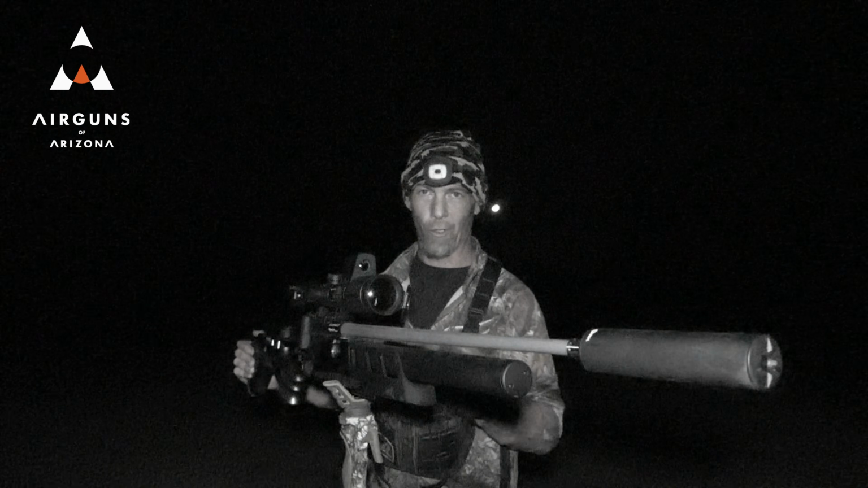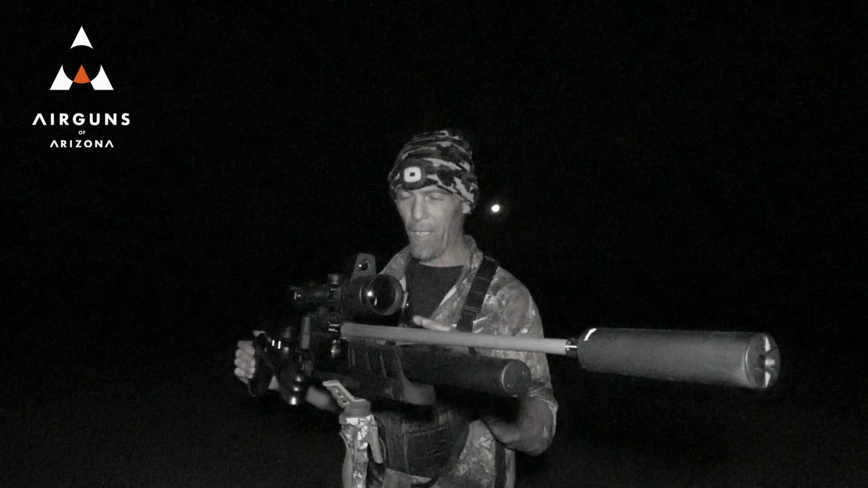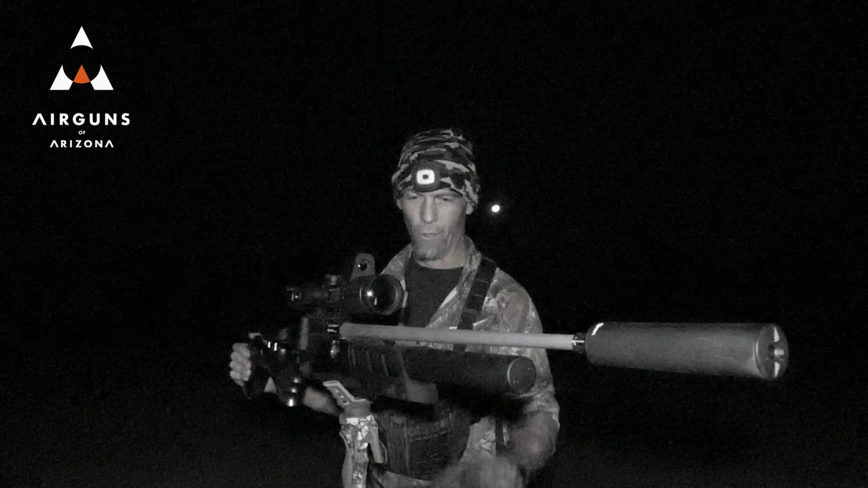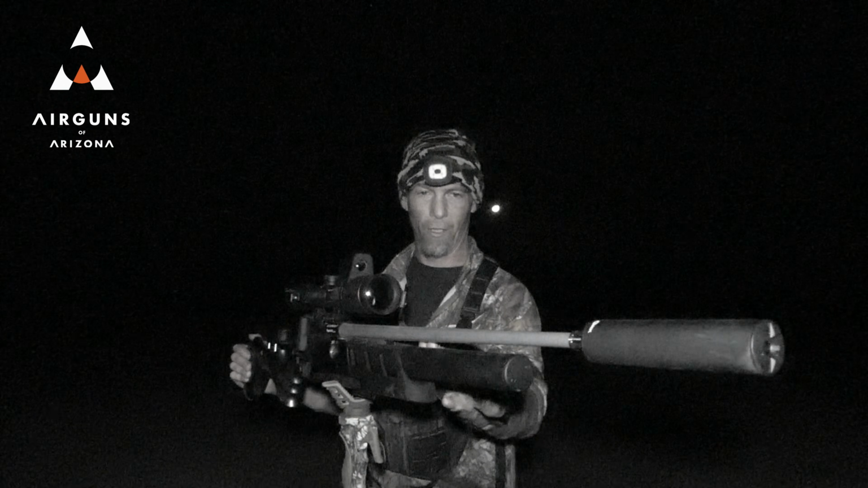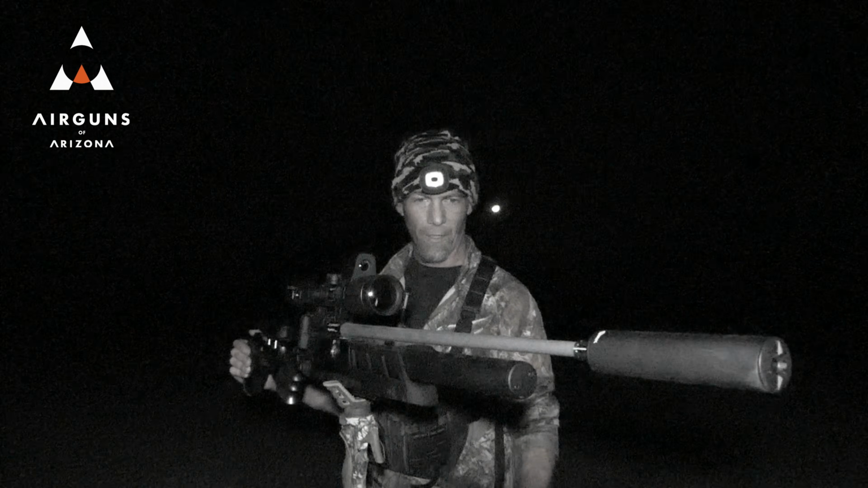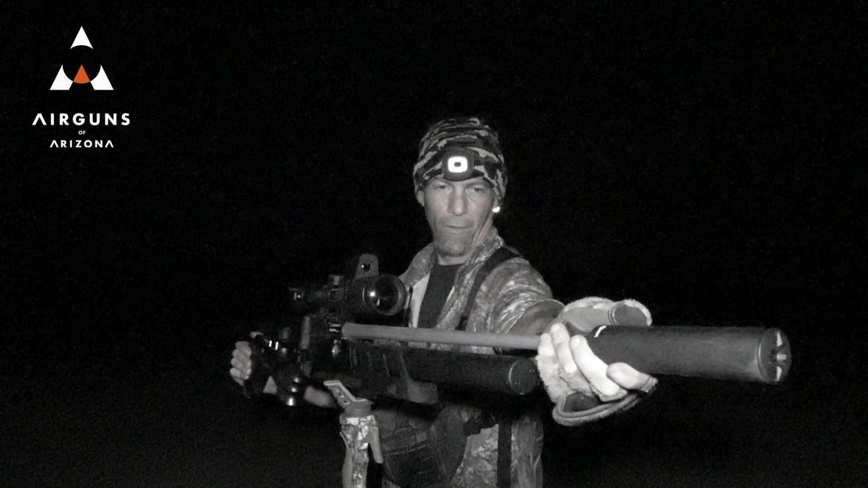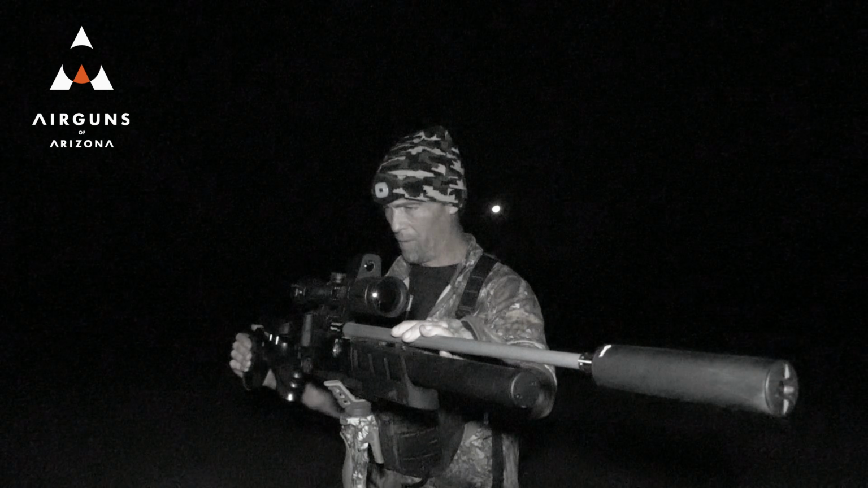I really like the trigger, as I mentioned, and I like the fact that this is going to be offered in a lot of different options as far as the barrel goes, the stock, and whether or not you want to go with a tube or a bottle. I think that's pretty cool. I really like the moderator out here on this fluted sub MOA barrel.